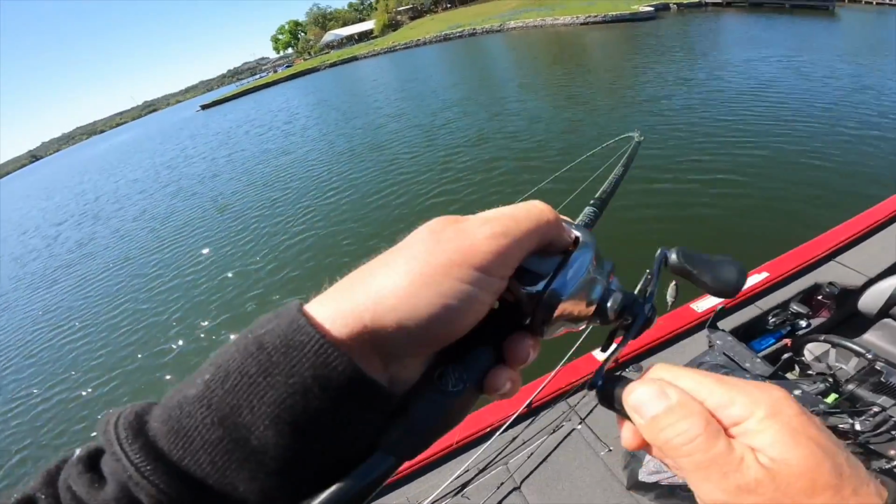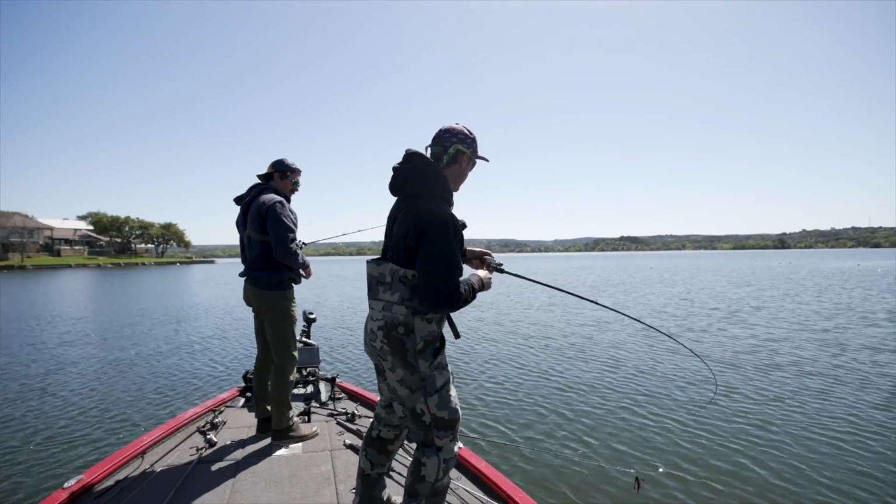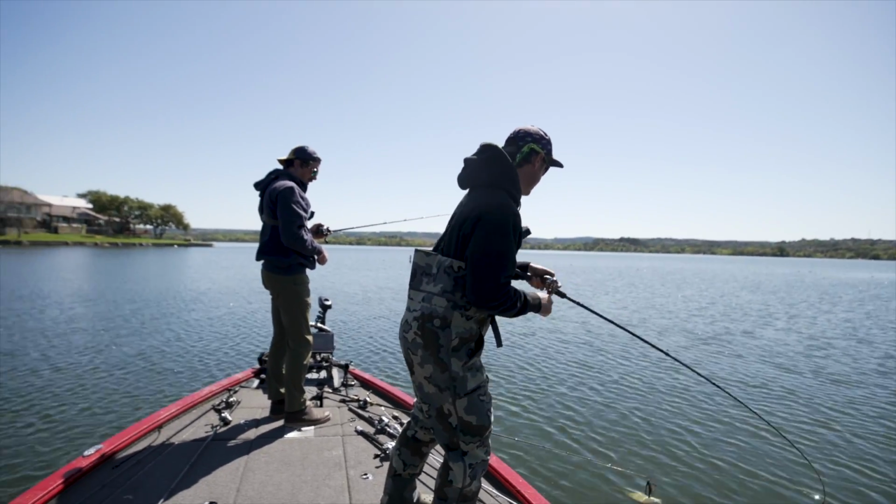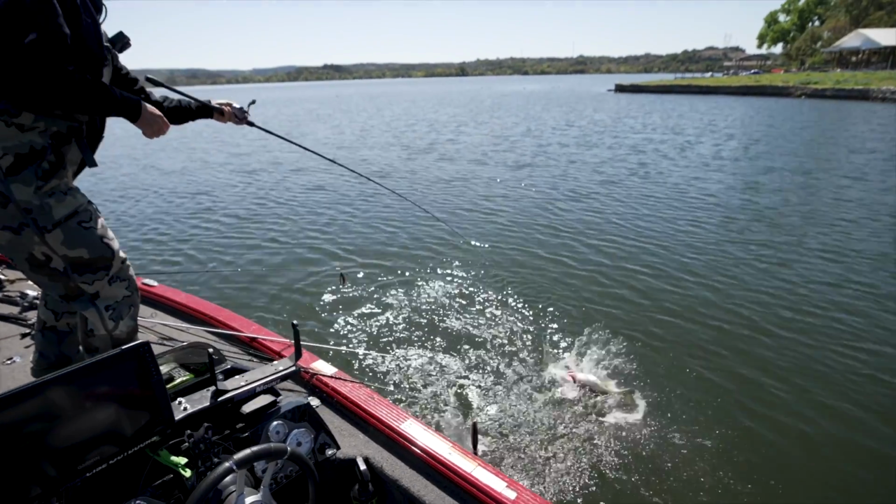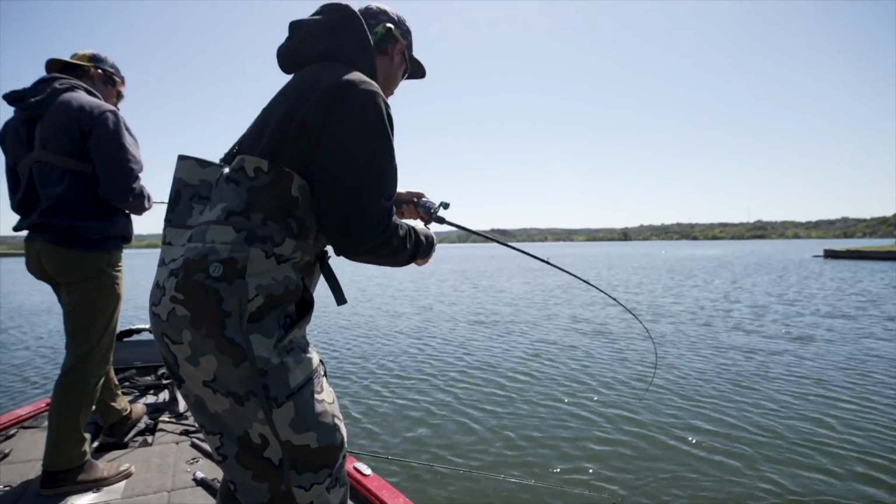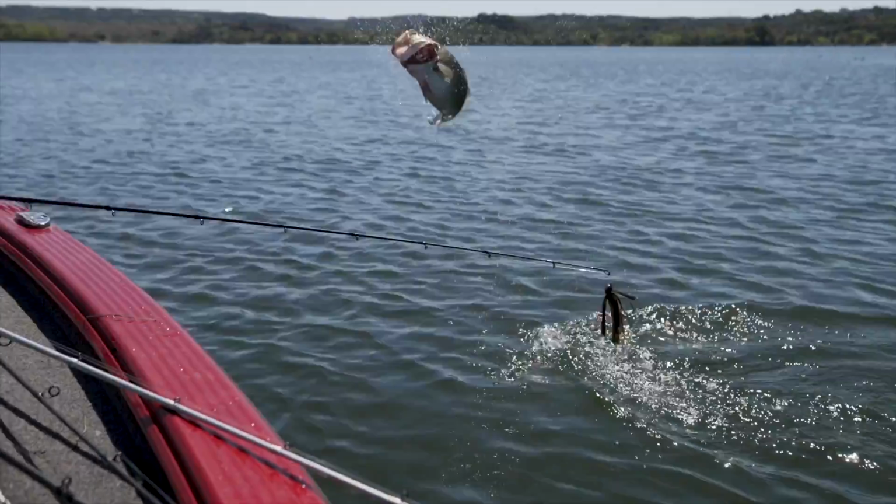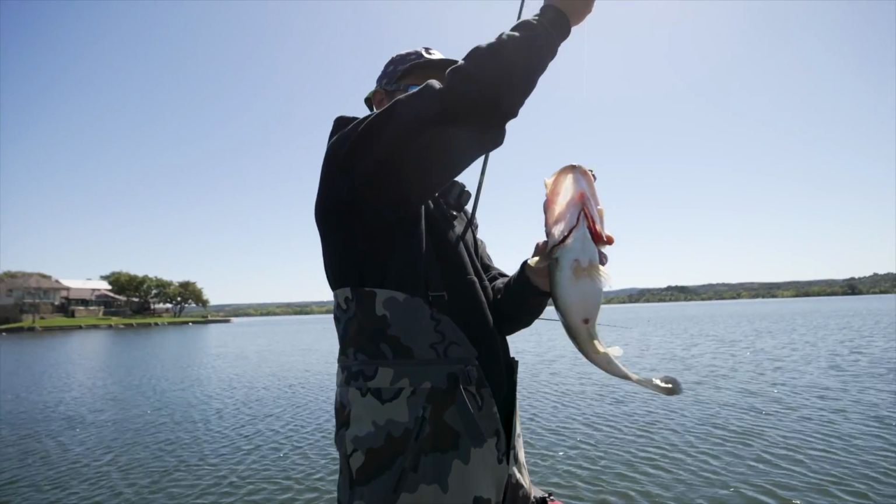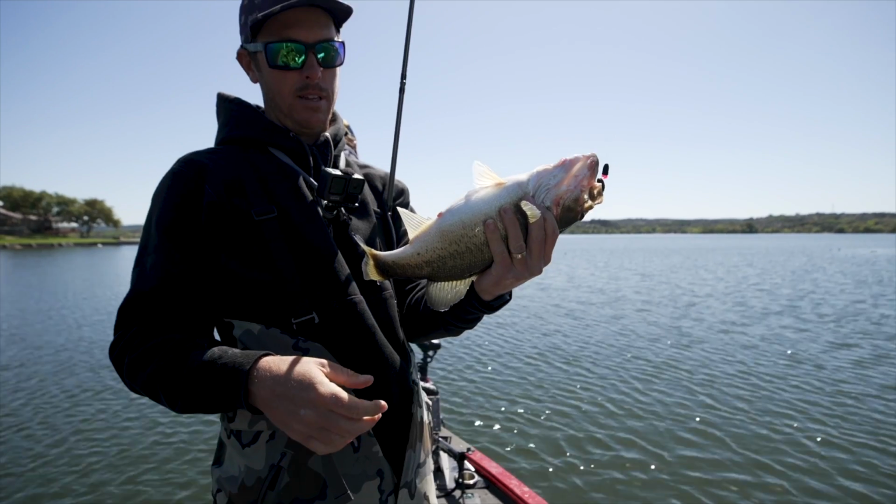There's a good one. Yep. Oh yeah. Oh yeah. Come here, buddy. Bebopping around, dragging a trench hog. Get in the boat. Look at that fat one, dude. That's a pre-spawn. Look at that fish.